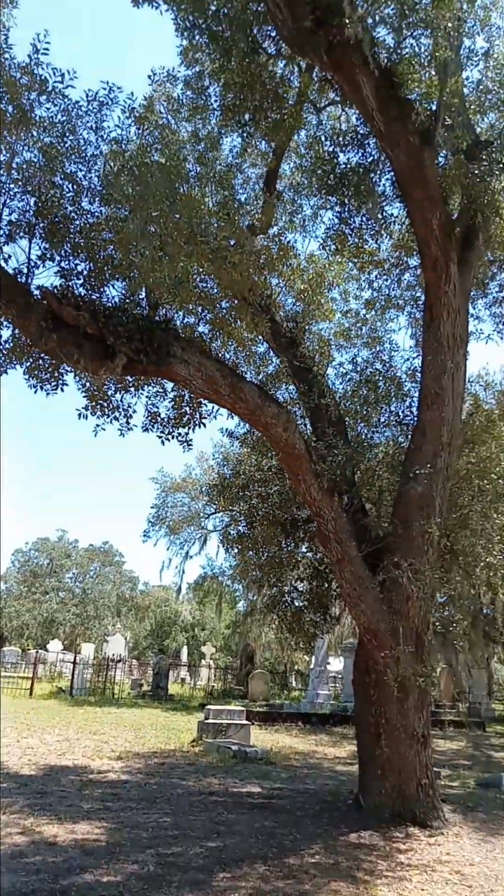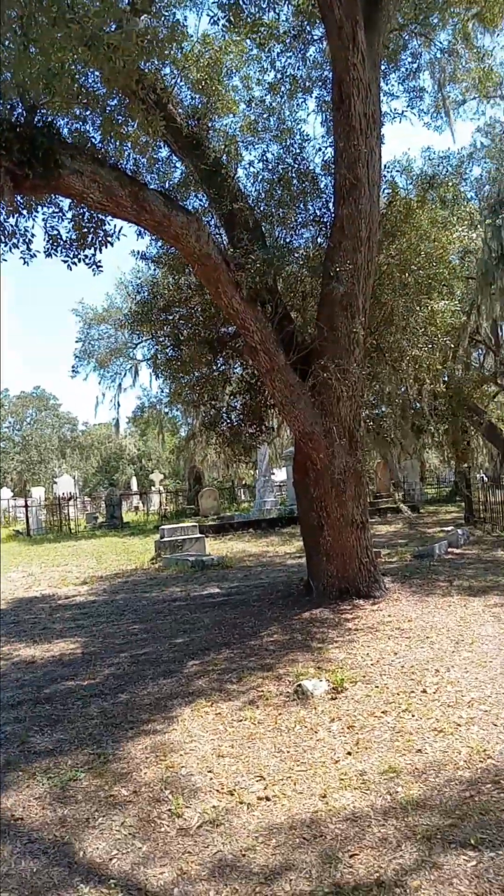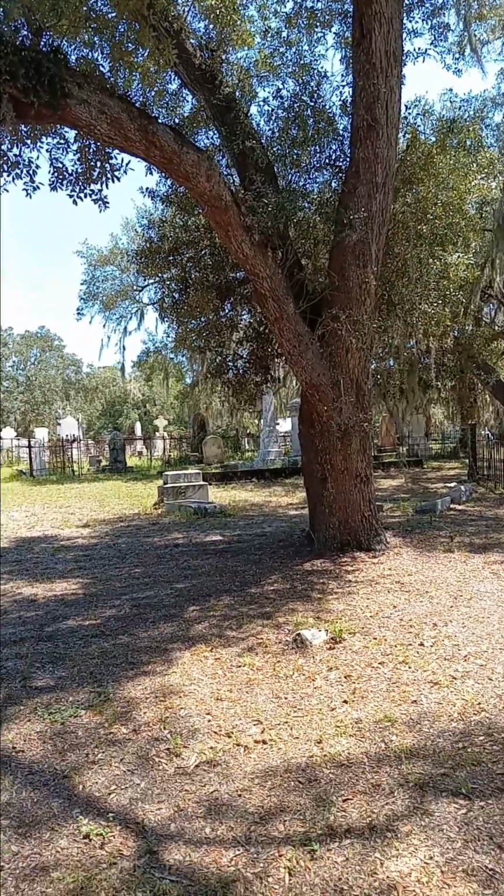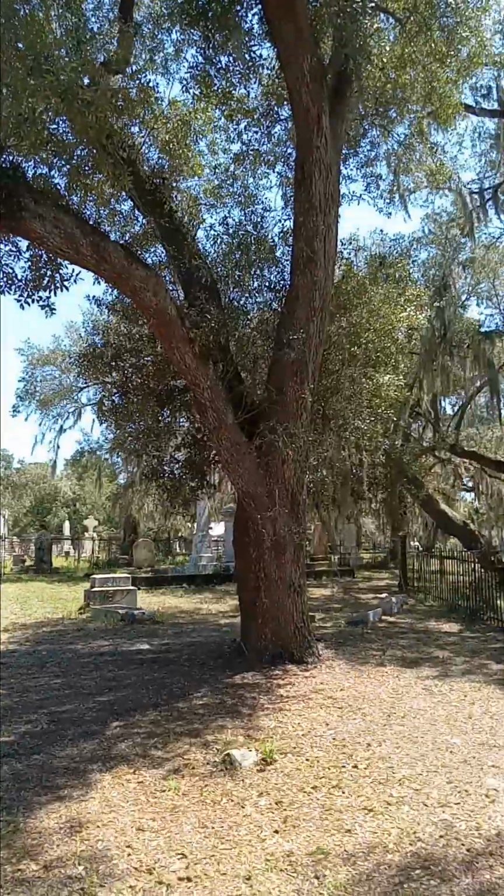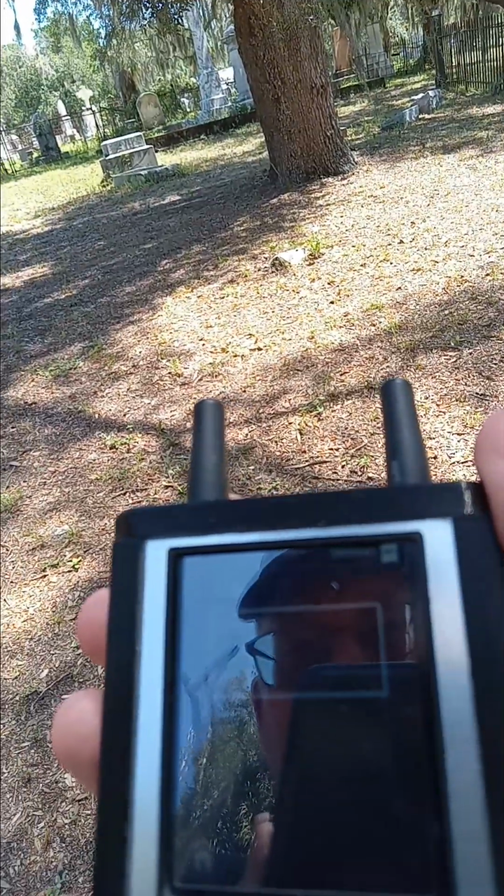Well, that's the tree I was looking at. So it's got like a fork in it where three or 4 limbs go up. I guess water could build up in there. And it's going to take a while for it to dry out. So I'm looking up ban.